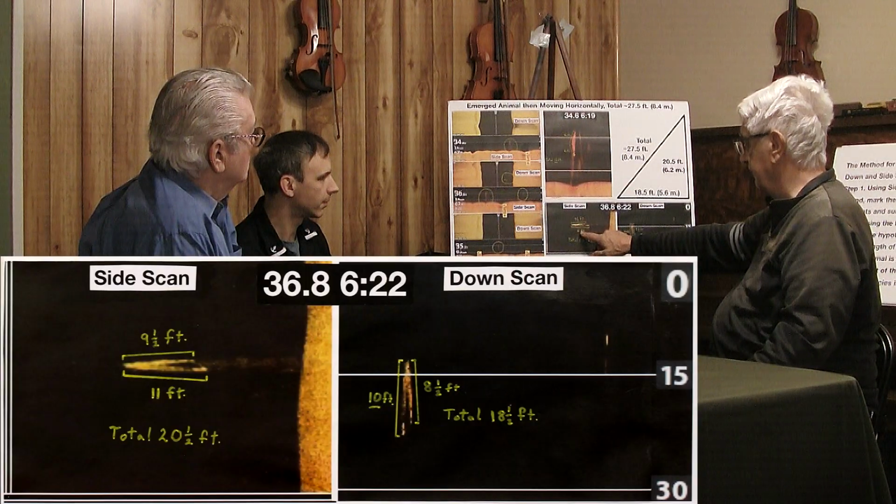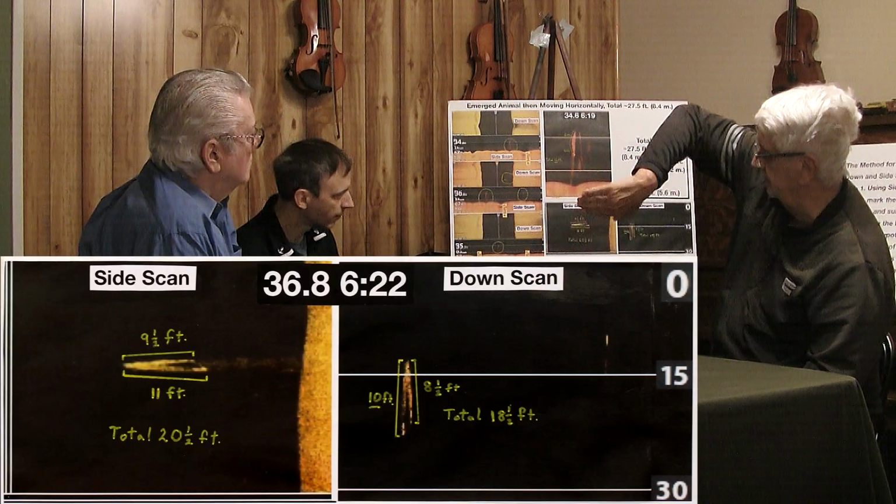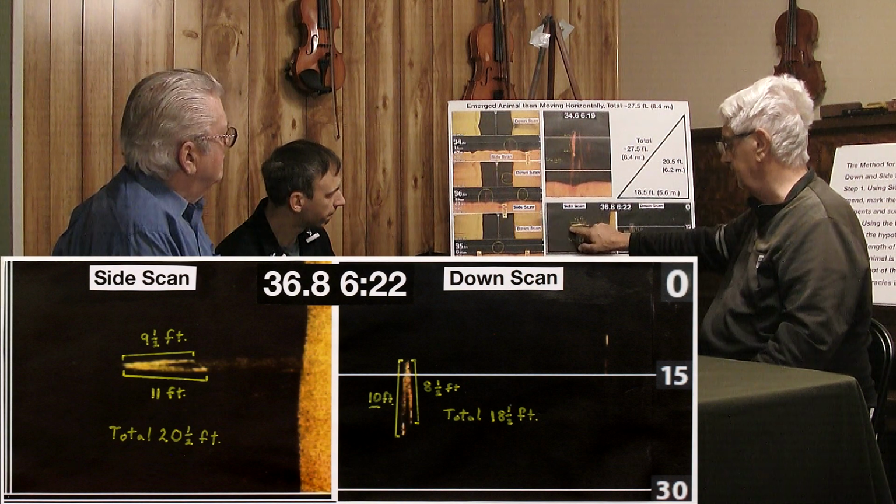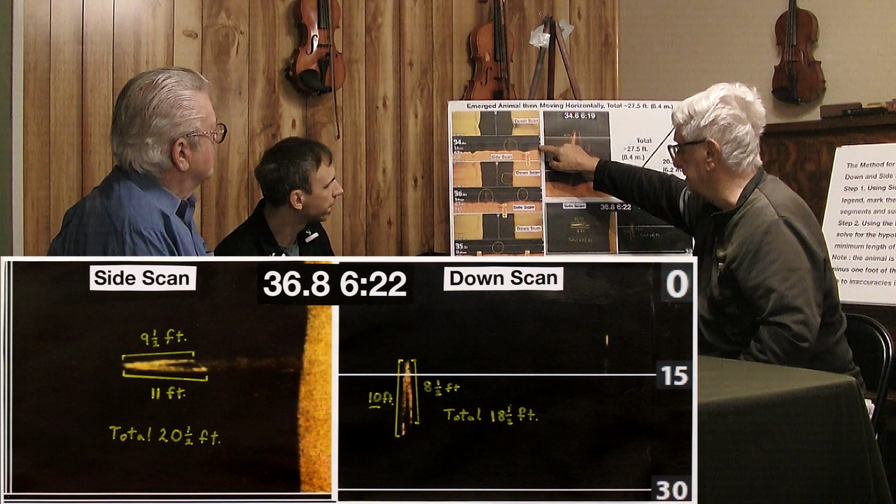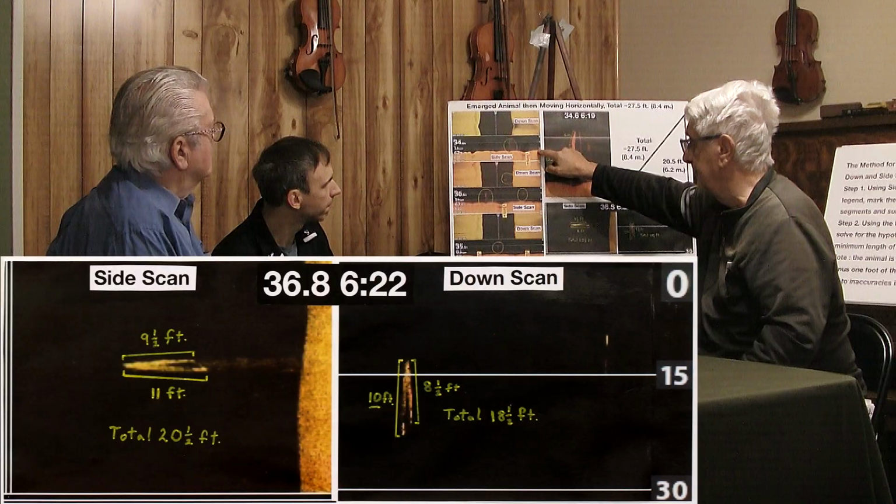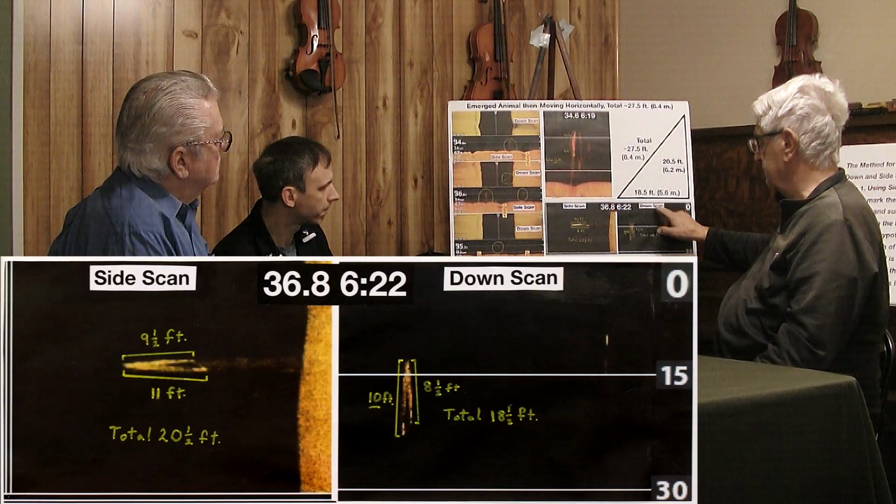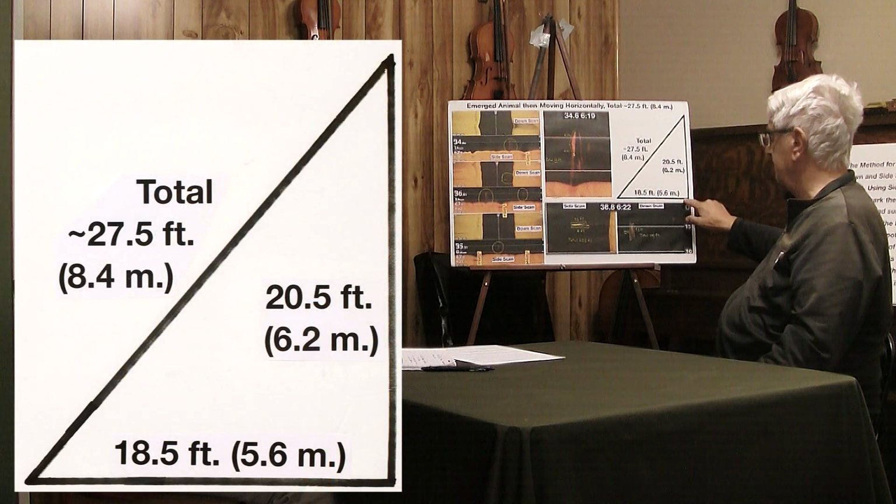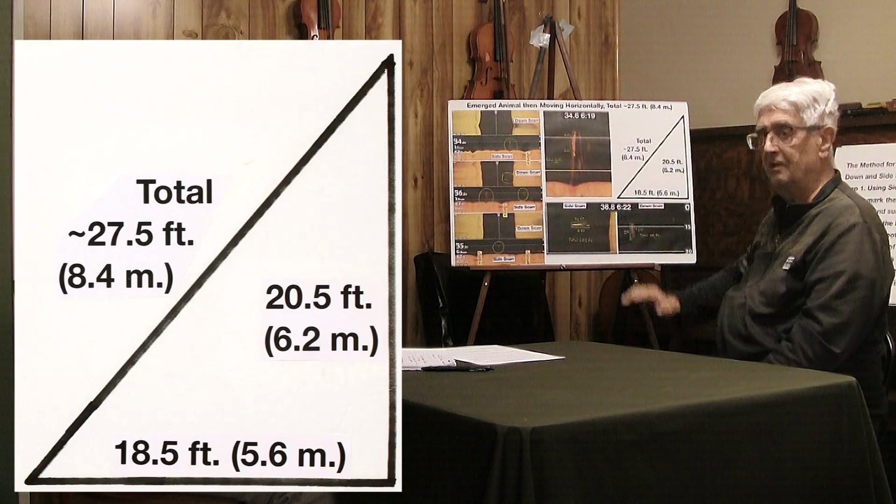Well, for example, we've got here, this animal is basically turning like this, like making a C. At 9.5 feet this way, 11.5 feet this way, again, you use these markers on the side. And then if you use a down scan, you get 10 feet this way and 8.5 feet this way. That's how you get the 18.5 feet and the 20.5 feet, with a total, just simple Pythagorean theorem, of 27.5 feet roughly. So this is not a sand shrimp.